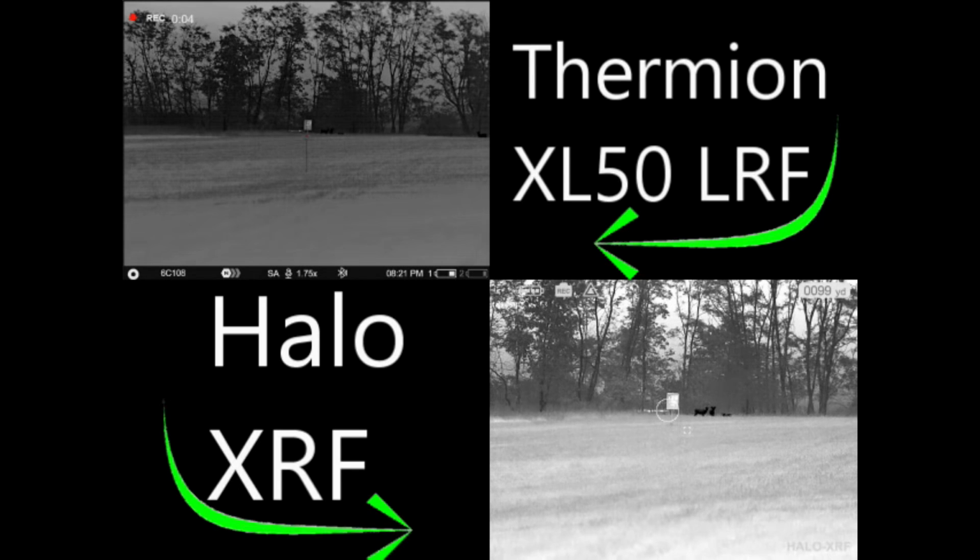Okay folks, so I've got the new Pulsar Thermion XL50 LRF sitting here, and I've got the Halo XRF, and I've got them both trained back there on my 100-yard resolution target. Basically, that's just going to let us see the resolution that the units are capable of at distance. I've got one at 100 and one at 200 both. They're just matte black targets with foil on them, and I'm just trying to show you the squareness of the lettering and the features inside of the numbers, so that you can tell what type of resolution to expect.